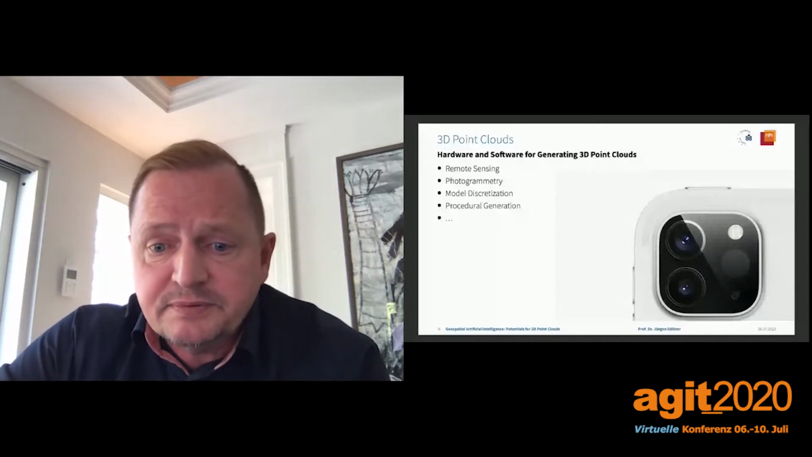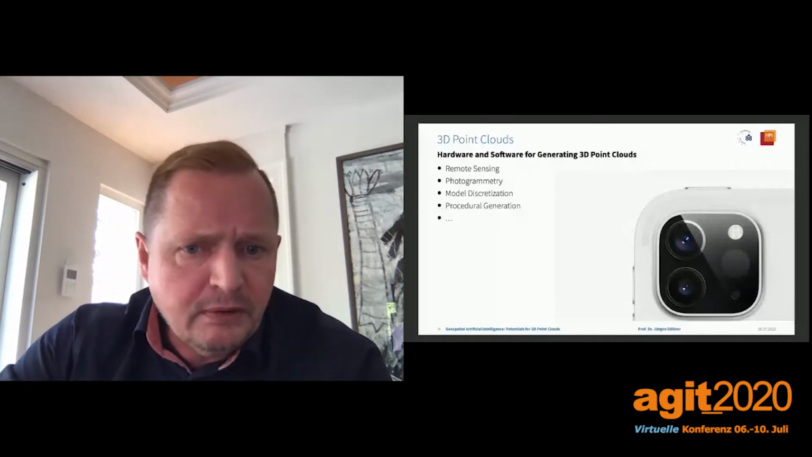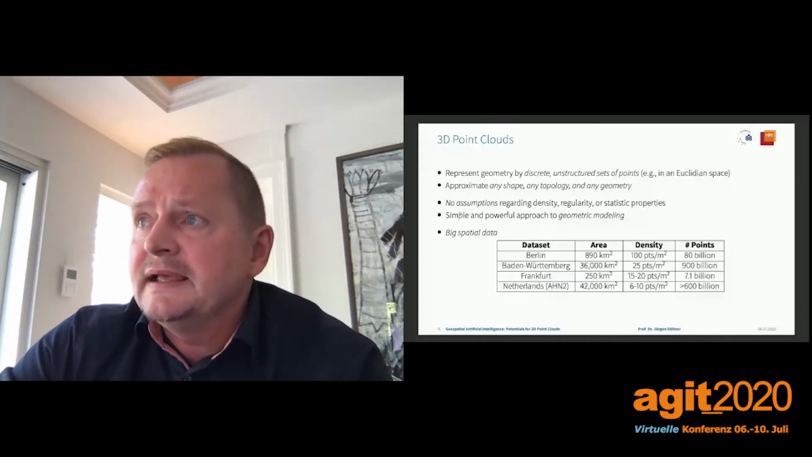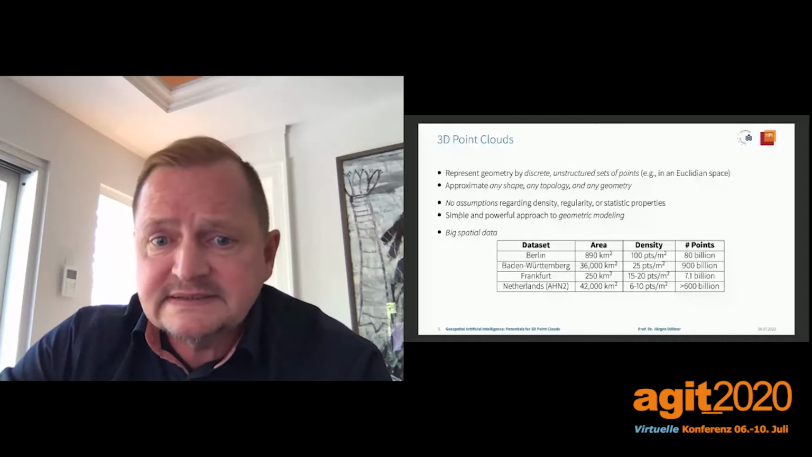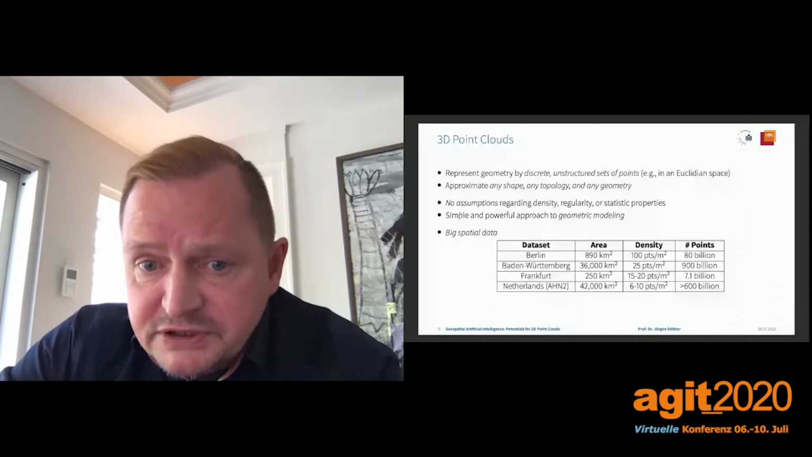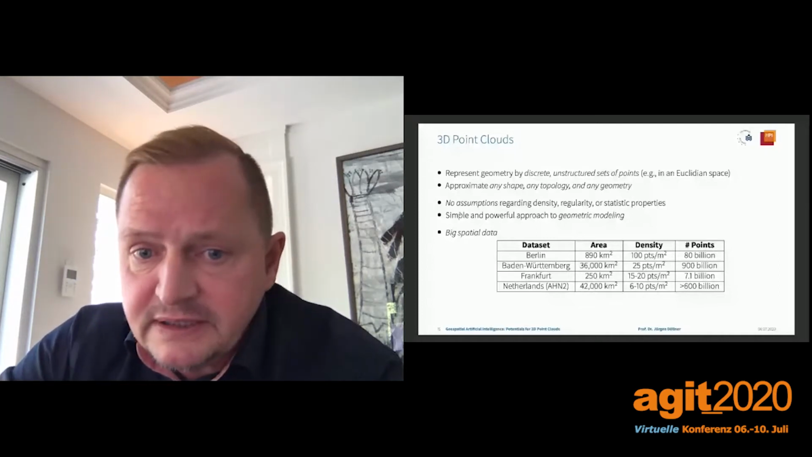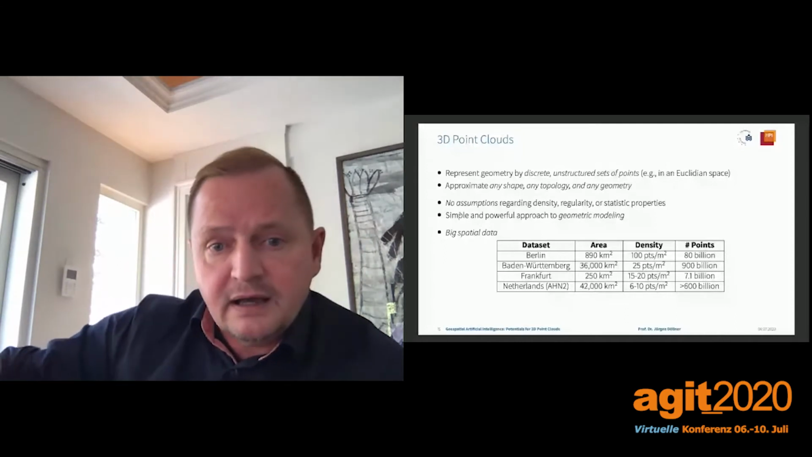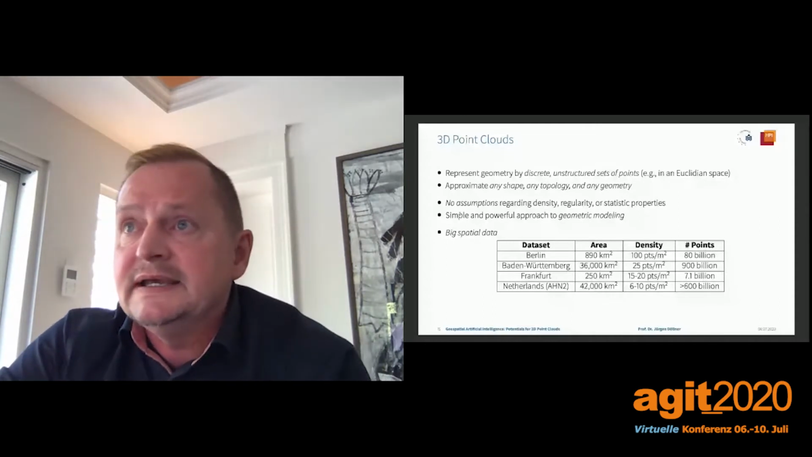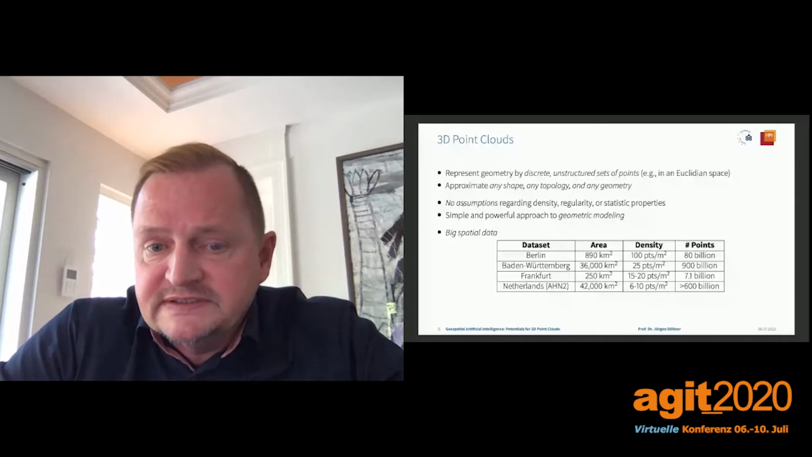Although they can approximate any shape, any topology you find in a spatial setting, or any geometry, this is sometimes insufficient for building analytics applications, simulation applications, and any other higher level application or domain specific functionality. So point clouds are stupid in a sense, to put it in simple words.